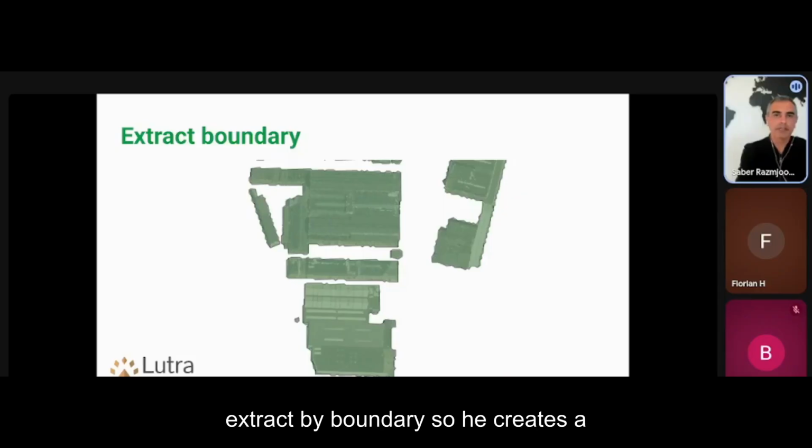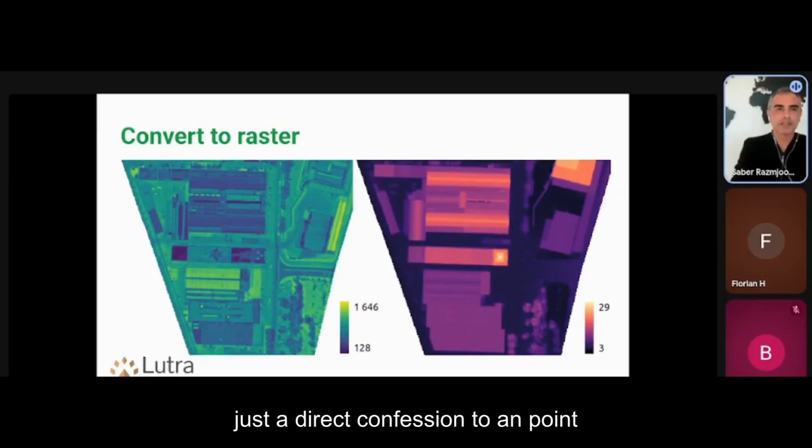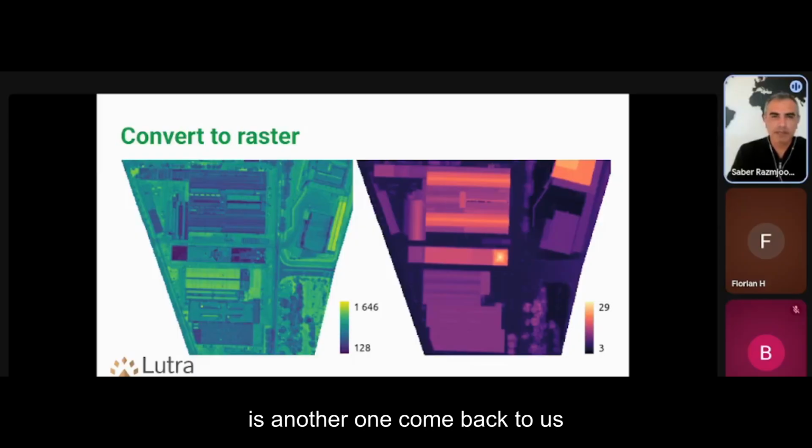Extract by boundary. So it creates a boundary around your classes. Convert to raster. So this is just direct conversion from point cloud scattered points to raster. Then there is another one, convert to raster through IDW. That one takes a bit of time, but it does some interpolation.